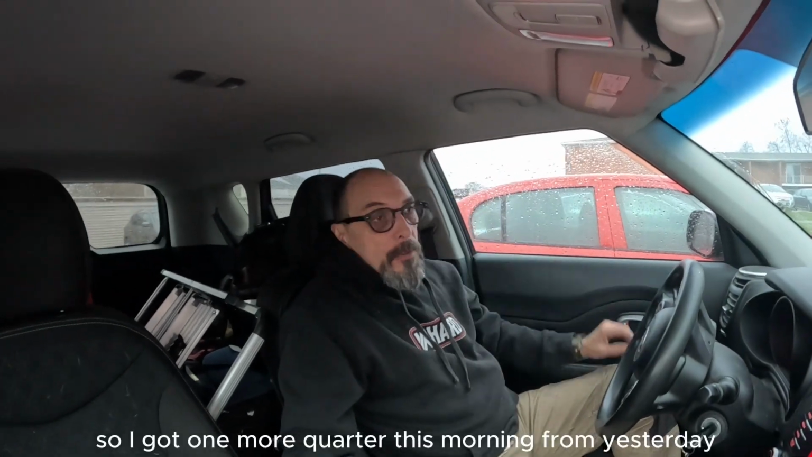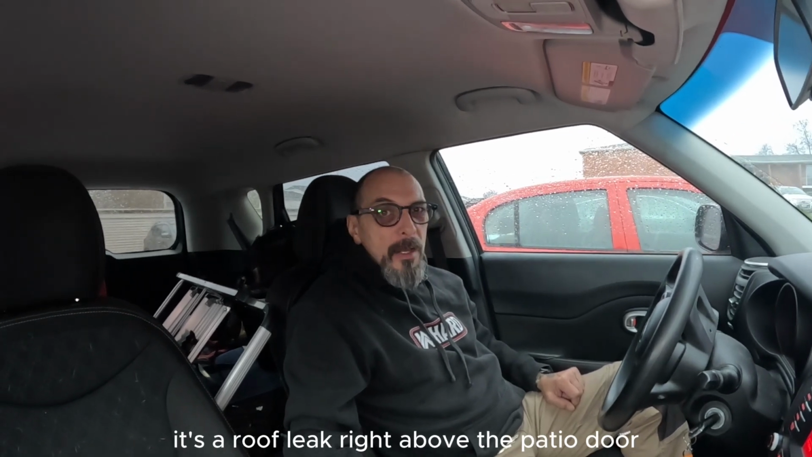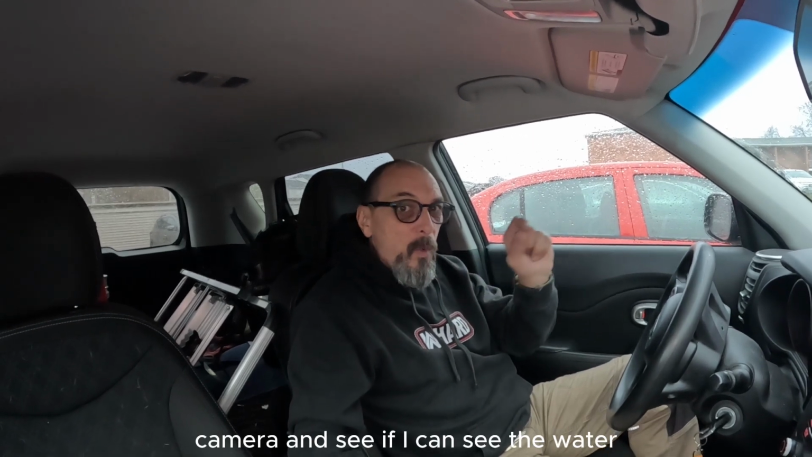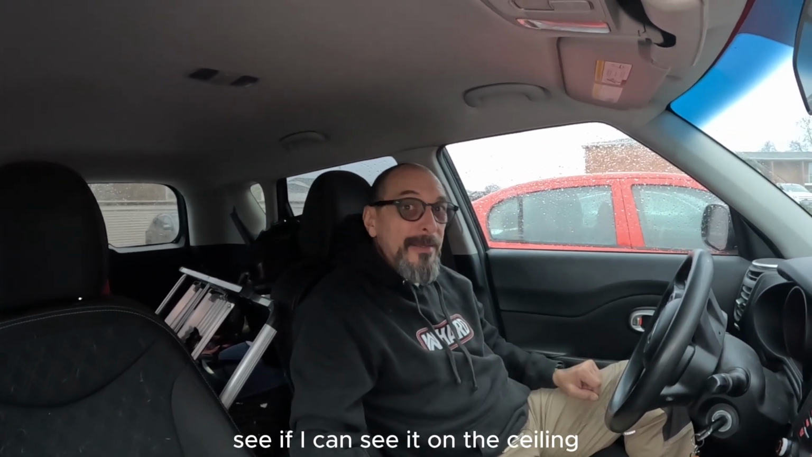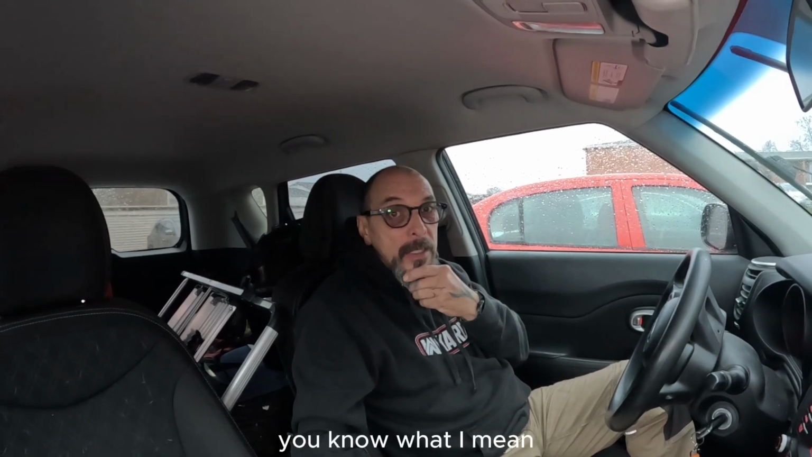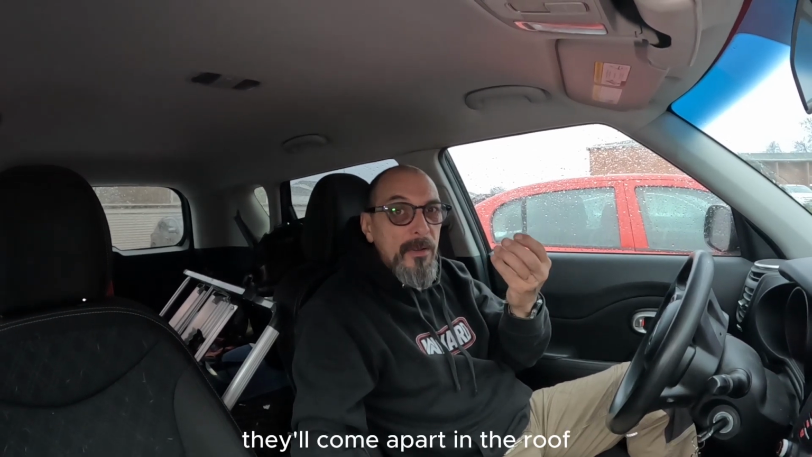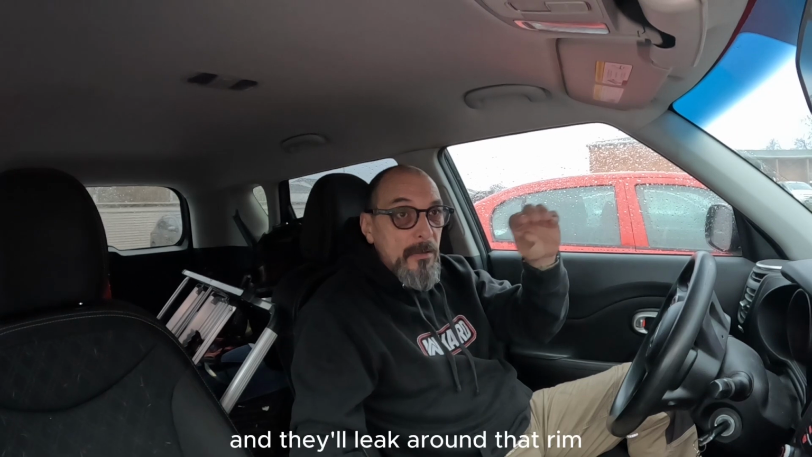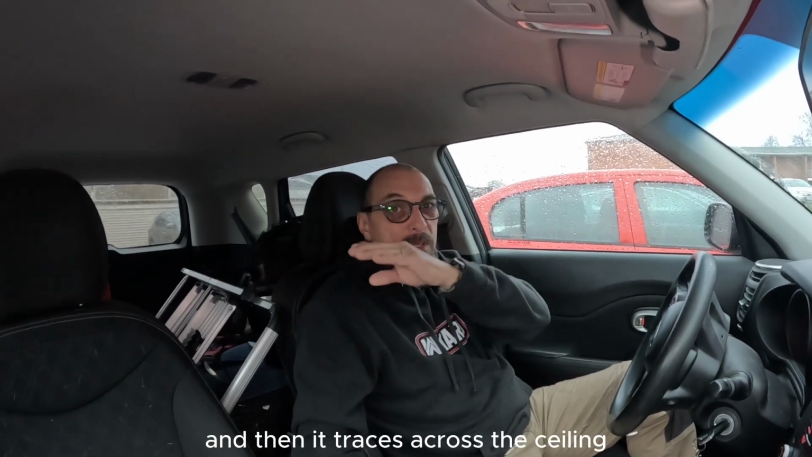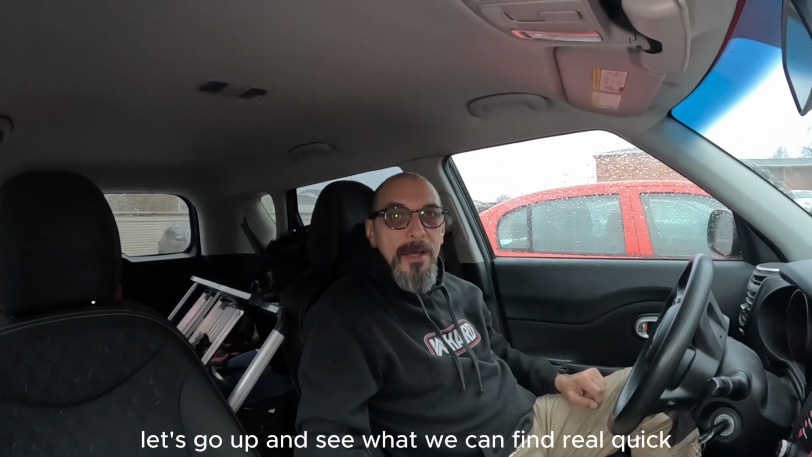So I got one work order this morning. It's from yesterday. It's a roof leak right above the patio door. I'm gonna use my thermal camera and see if I can see the water on the ceiling. I should be able to if it's a leak. If it's coming from the drain, because those drains, they'll come apart in the roof and they'll leak around that rim, and then it traces across the ceiling. So let's go up there and see what we can find real quick.